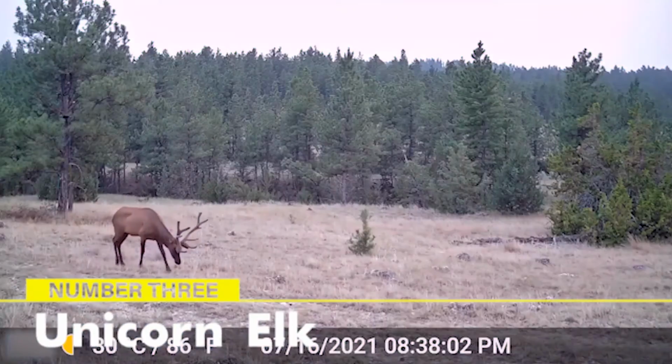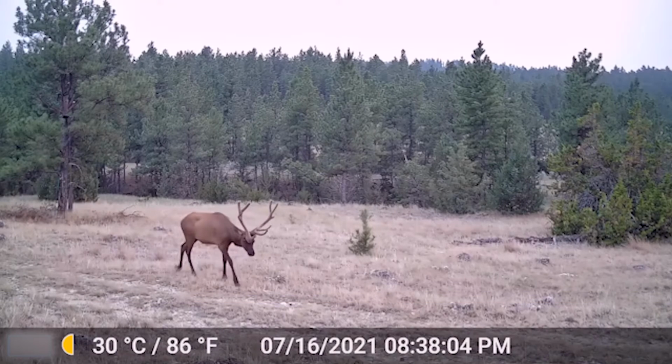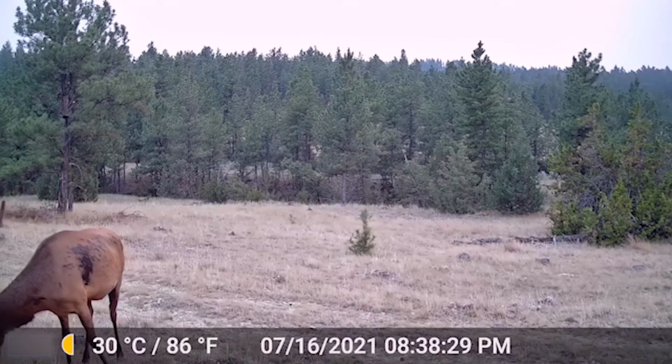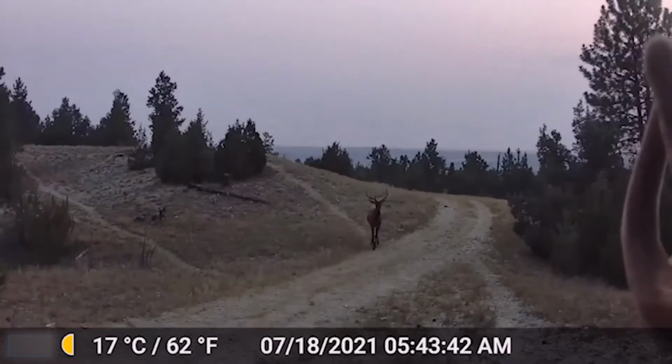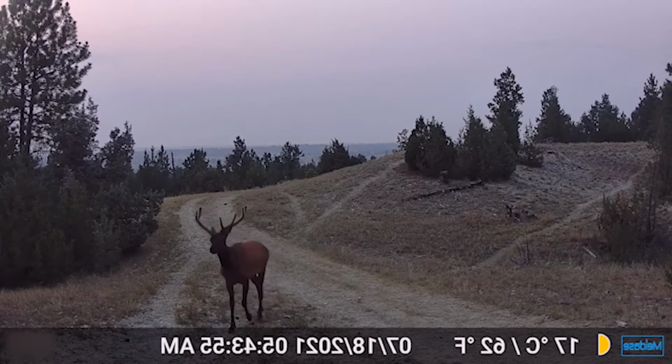Unicorn elk. A trail camera set up in the woods of Colorado captured a mysterious unicorn-like creature wandering through the forest. The animal, with a single horn protruding from its forehead, has caused a great deal of speculation and excitement among local residents, and even some wildlife experts.